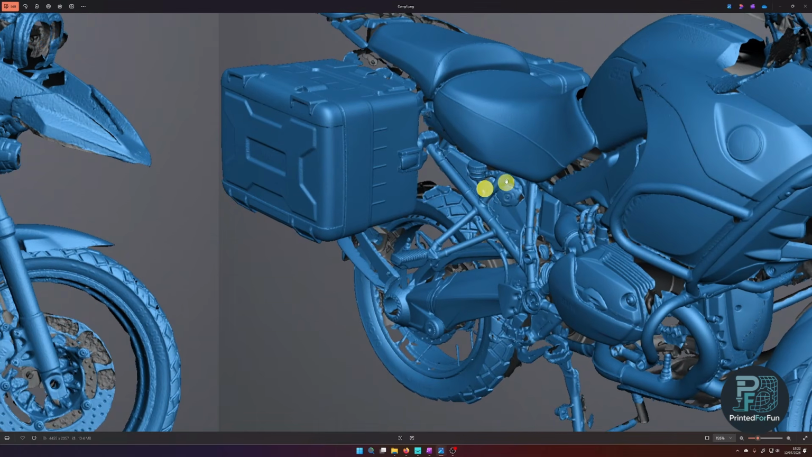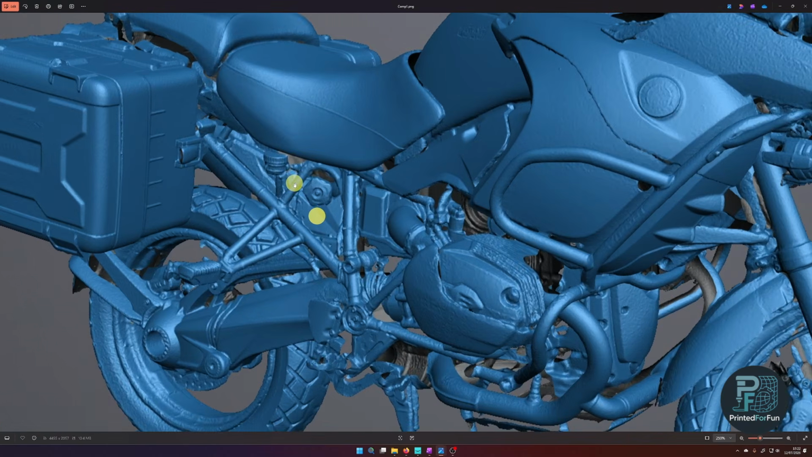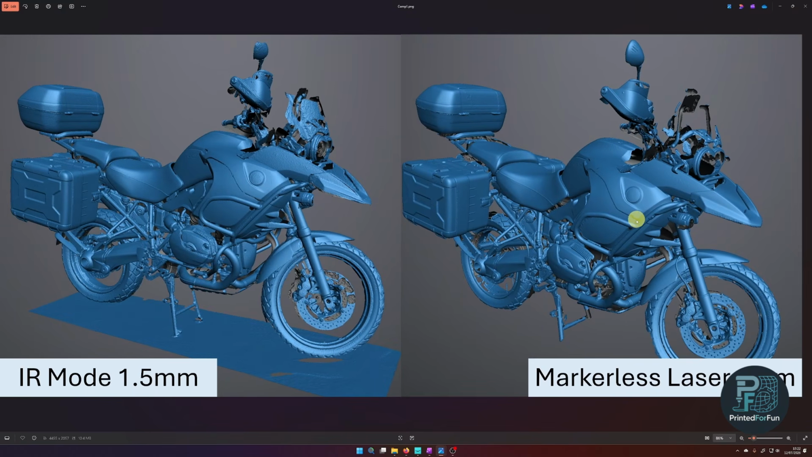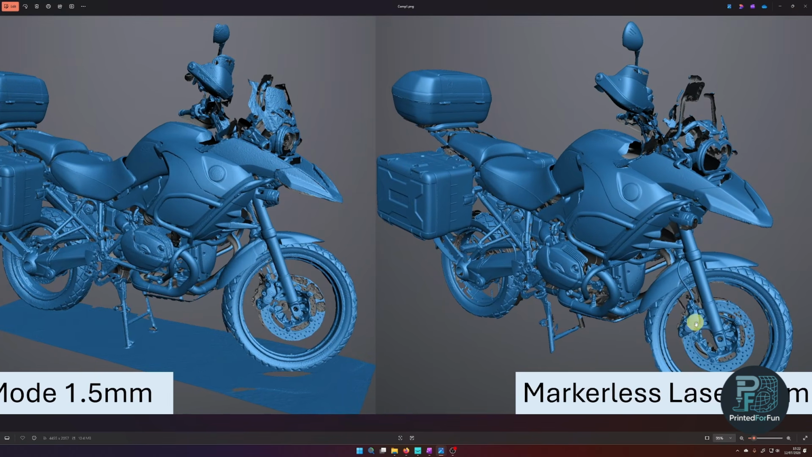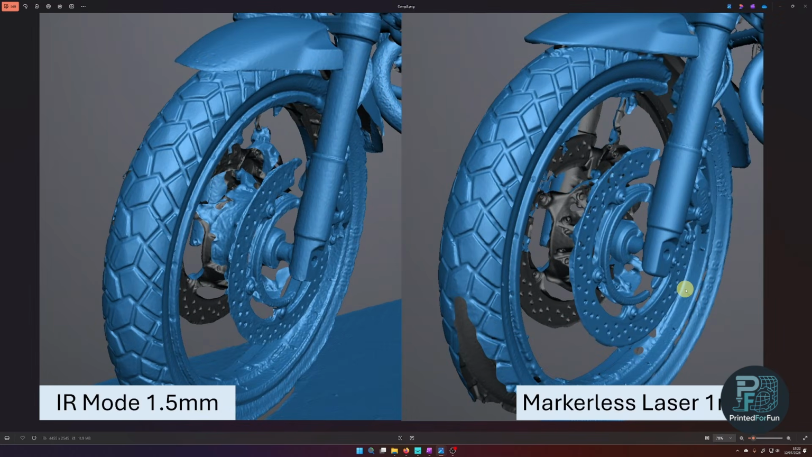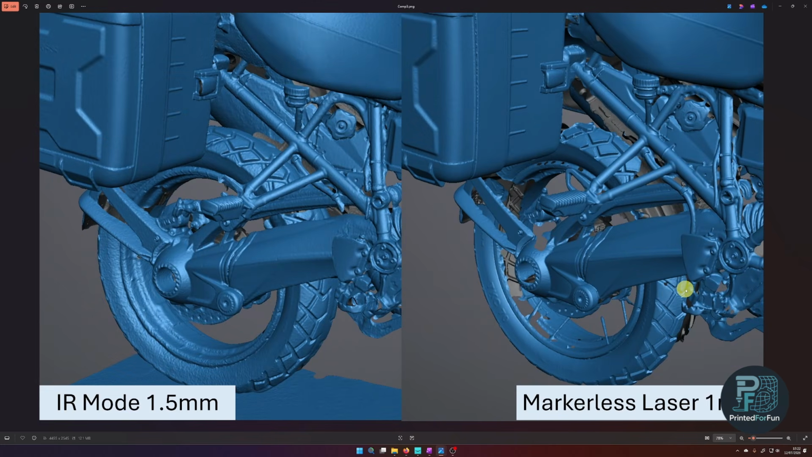So looking a bit closer at the different knobs, they are also present in the infrared scan, but the markerless laser scan is just much clearer. Or here around the brake discs, you can see the BMW signage. This is even more present on the other more close-up looks. So you can stop the video if you want to compare them in more detail. But generally speaking, if possible, markerless laser scanning will provide you with a more detailed scan experience.